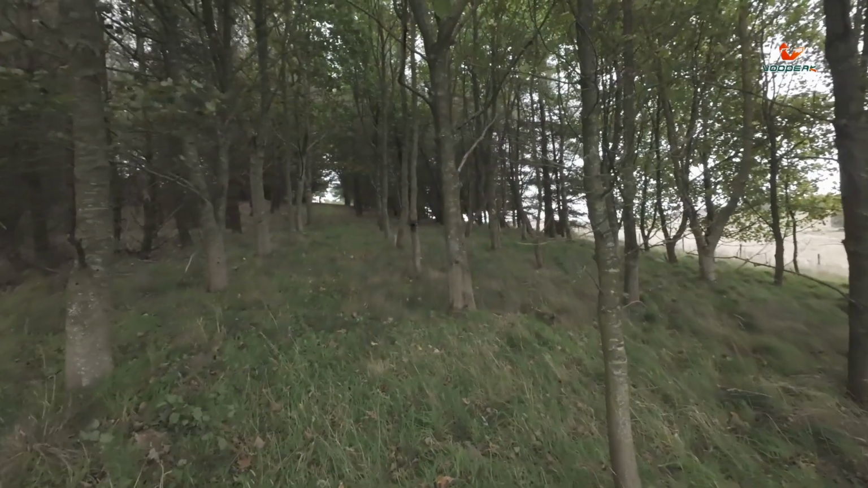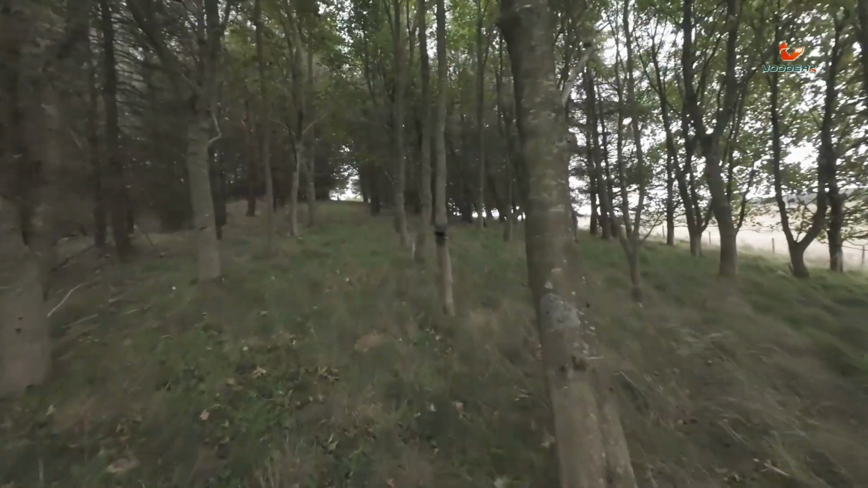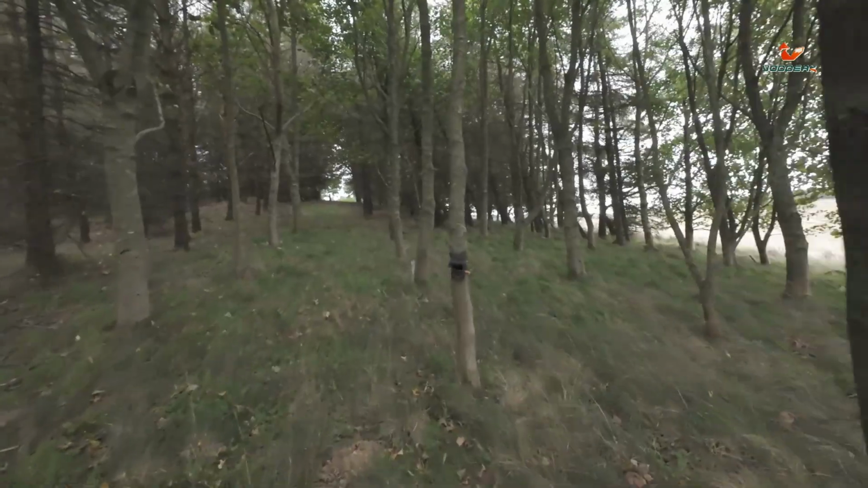It's a bit nippy tonight, and I don't know if you're picking it up, but there's quite a lot of wind, so if you are, I apologise for that, but we can't do anything about this good old British weather. Well, that's a good start, the camera's still here. So, right, we'll have a look and see what's on it.